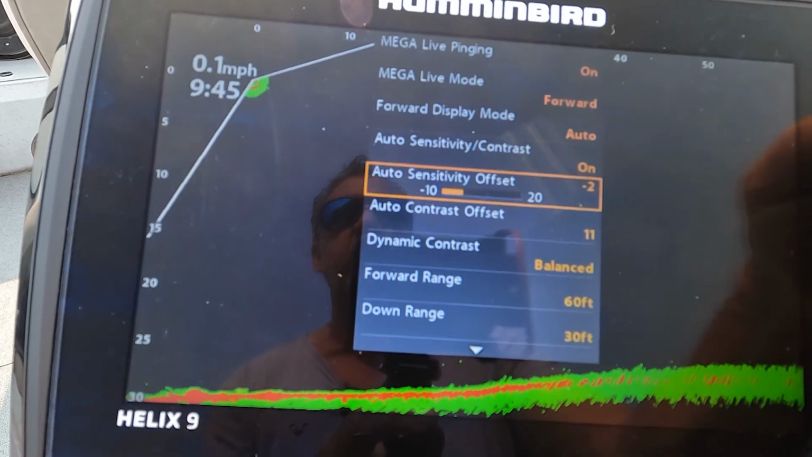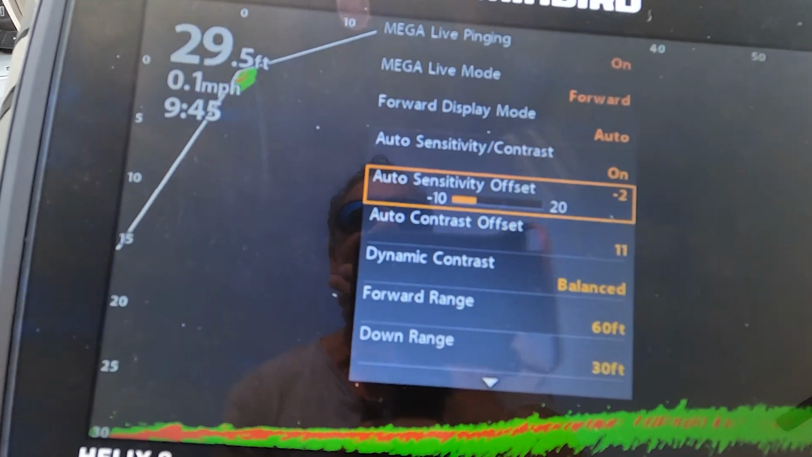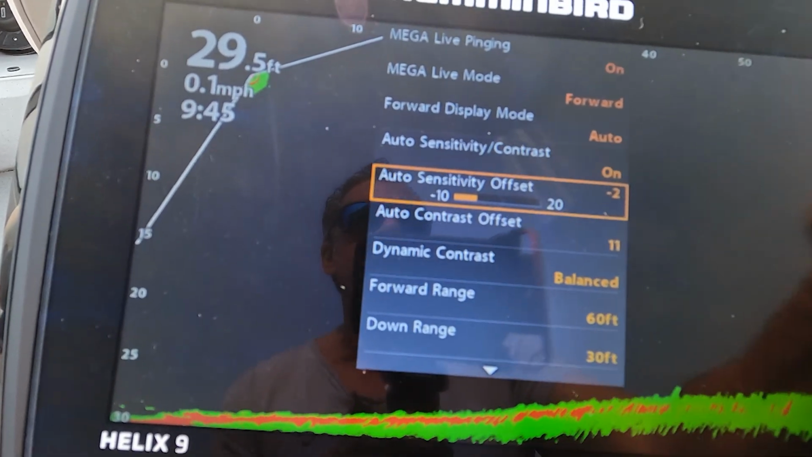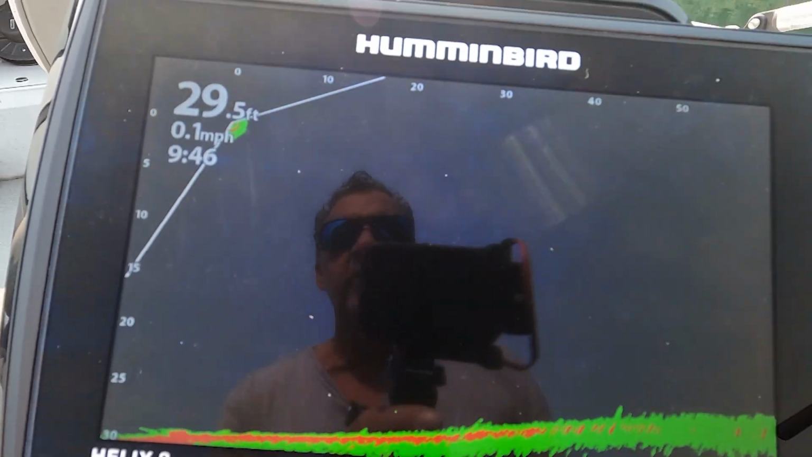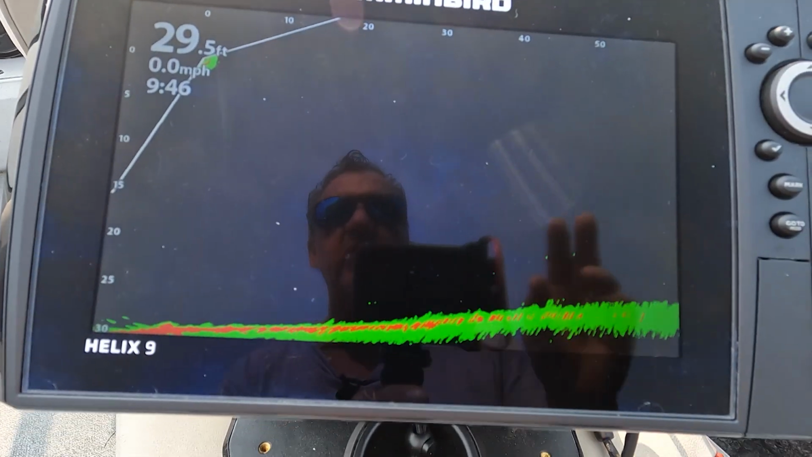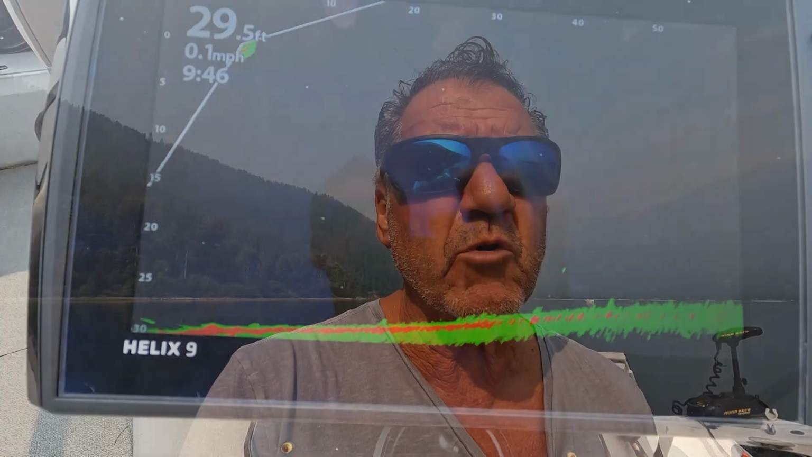So this is now for less than 10 feet. I might move in and show everybody, but in less than 10 feet, you get a lot of static. So let's move in and we'll show everybody what you actually get when you go less than 10 feet. But these settings are for general use, and you really get to see the fish moving around. So now we've moved into around 10 feet of water. I want to show everybody the differences when you go shallow.